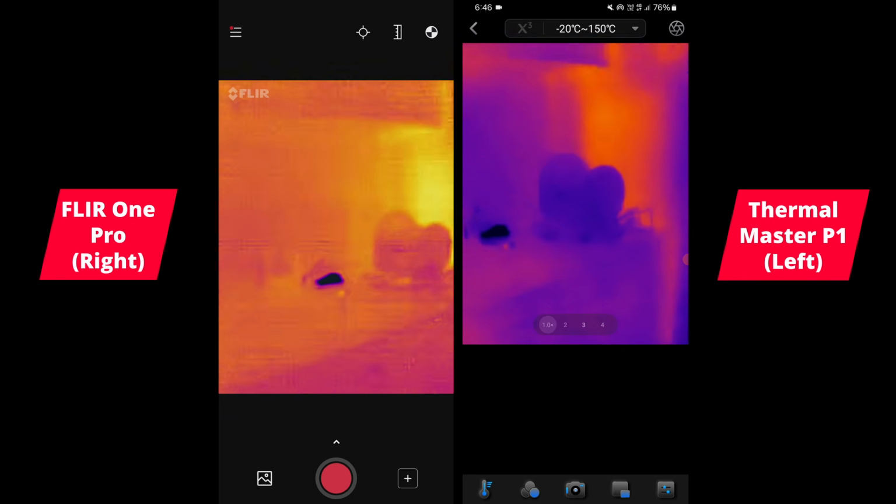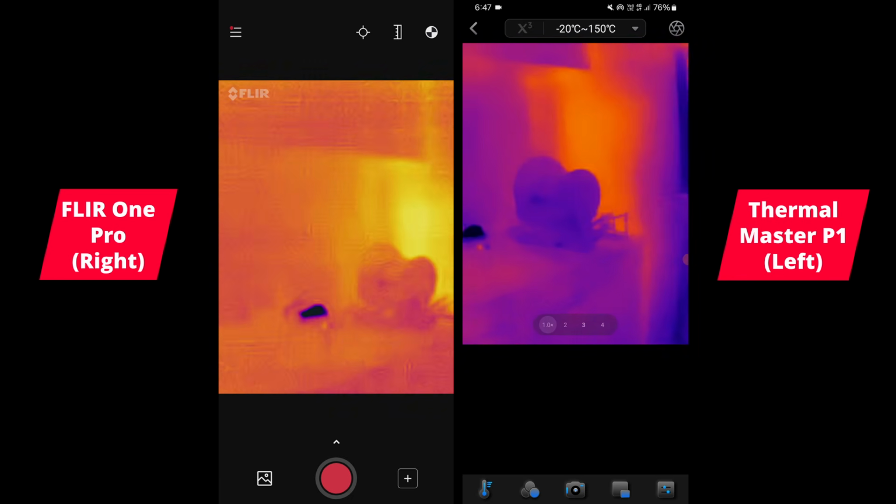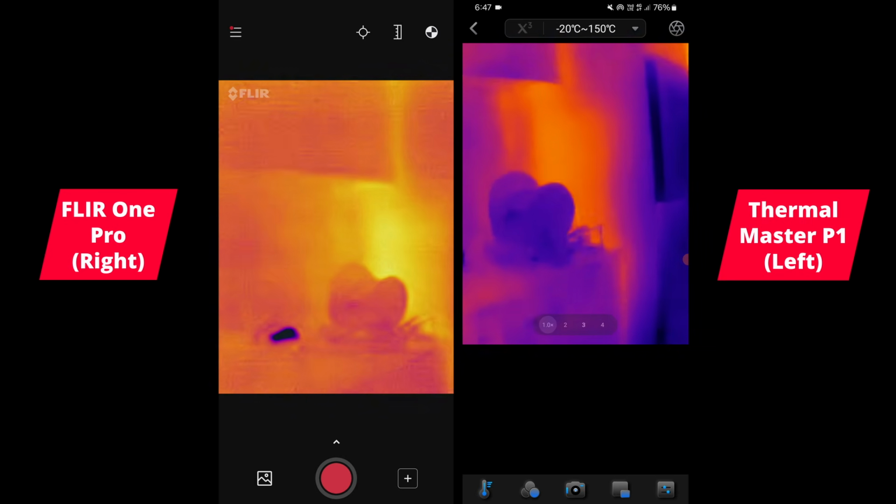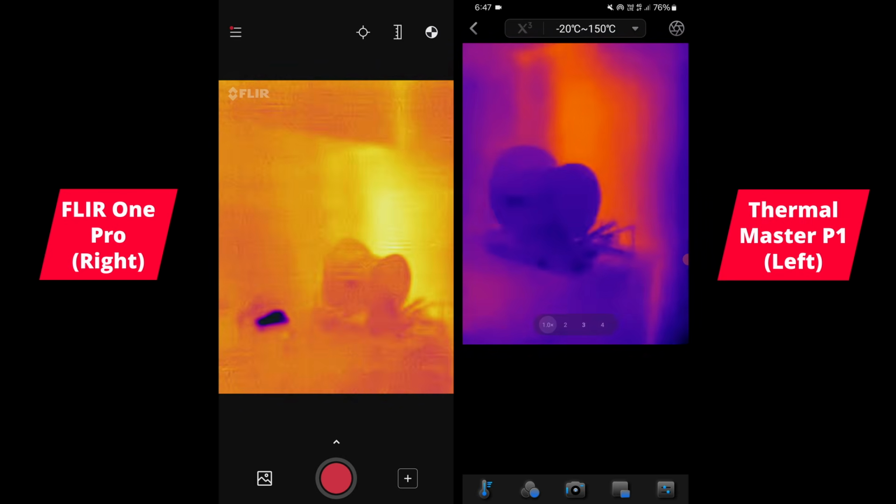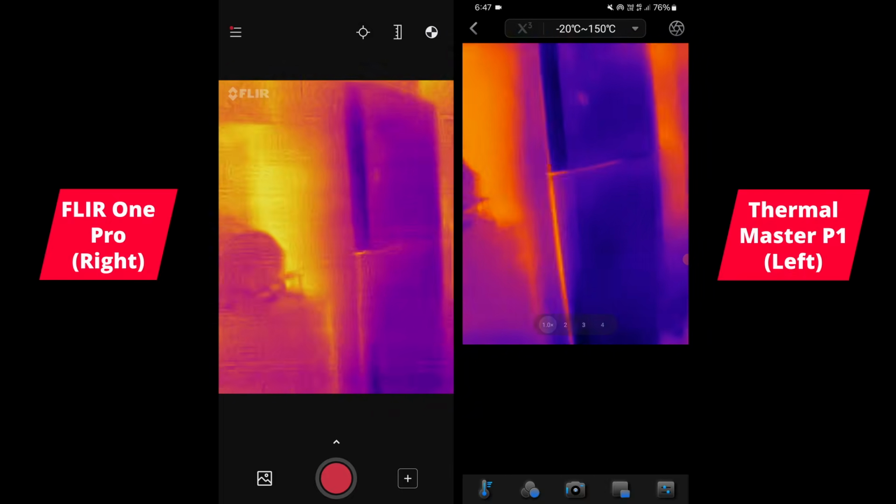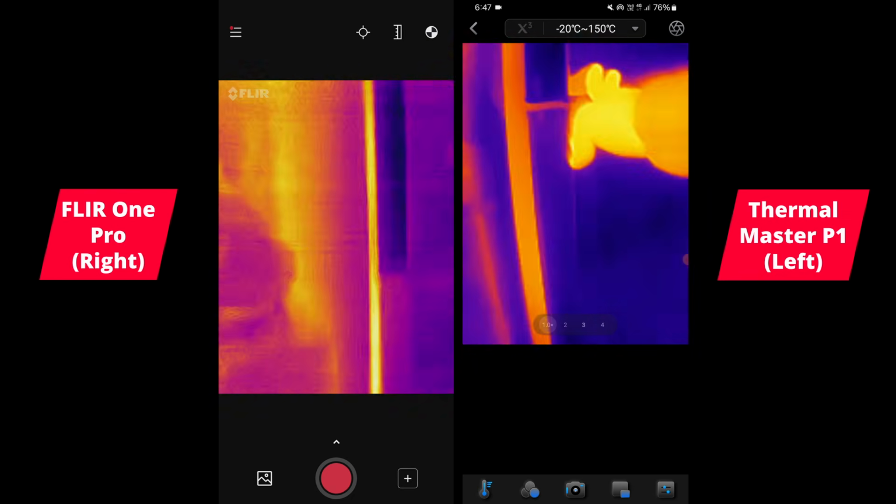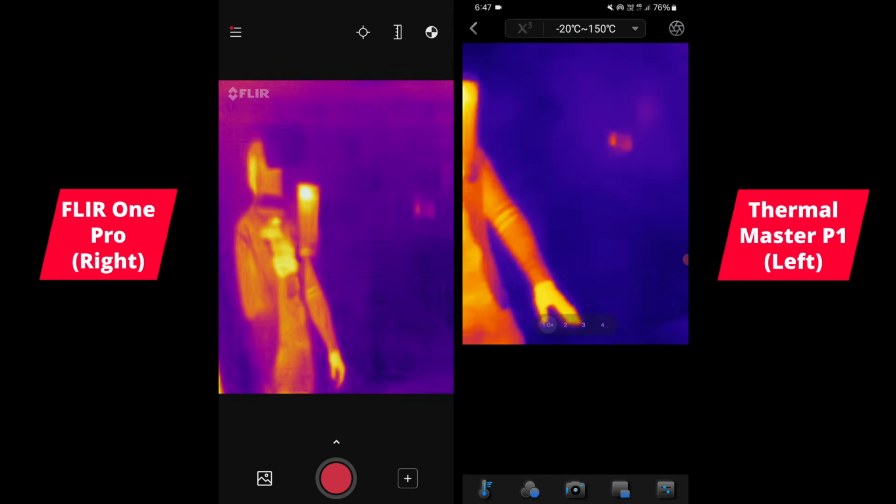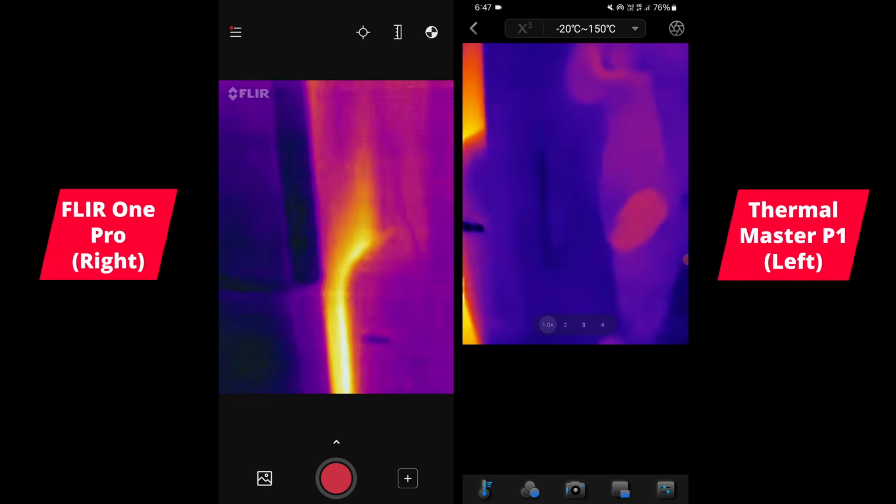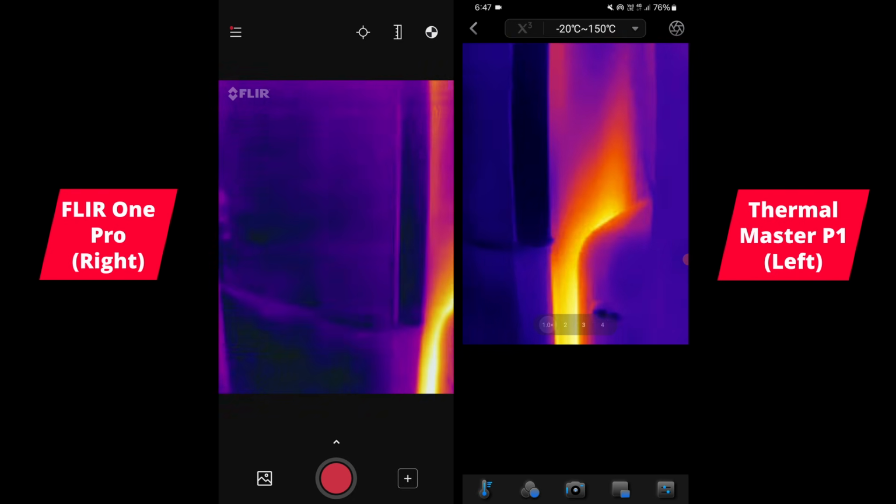Okay, and this is again a demonstration of the lower millikelvin value on the P1, and it can just differentiate subtle changes in temperature better than the FLIR. So that's my fridge here, and it's transmitting some heat through this wall. You can see, I thought I'd left the thing open. And side of the fridge, you can see these are the coils here on the side.